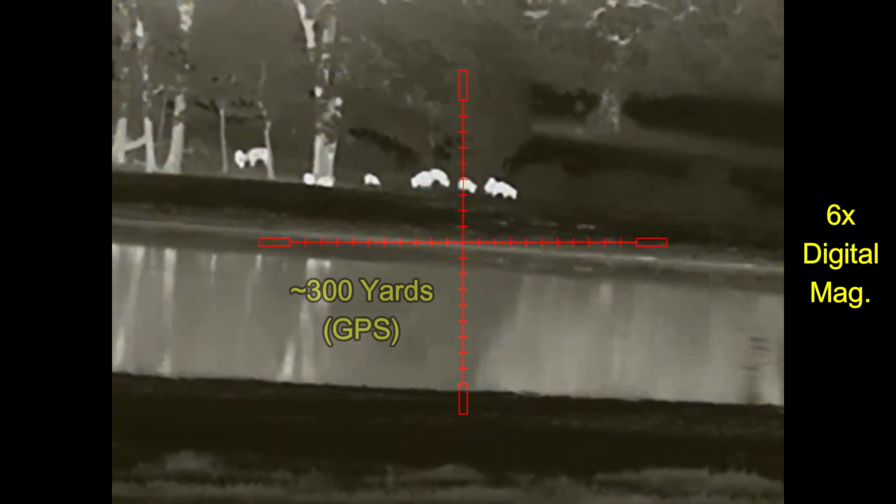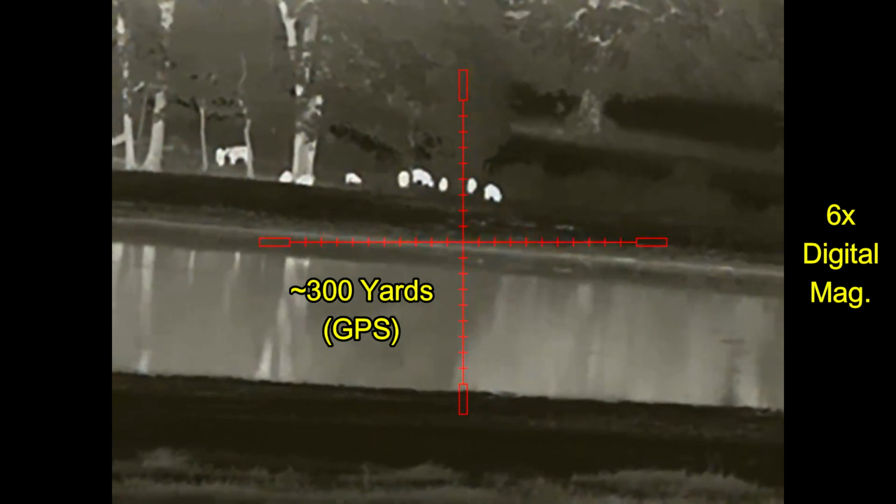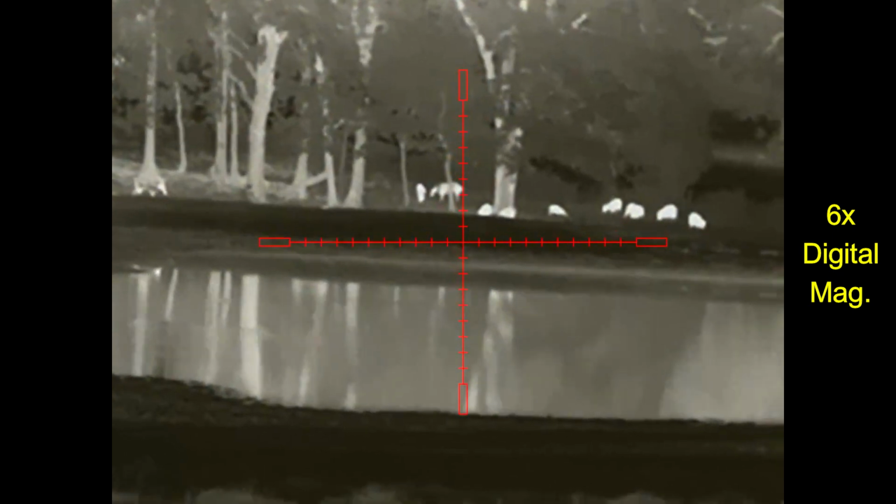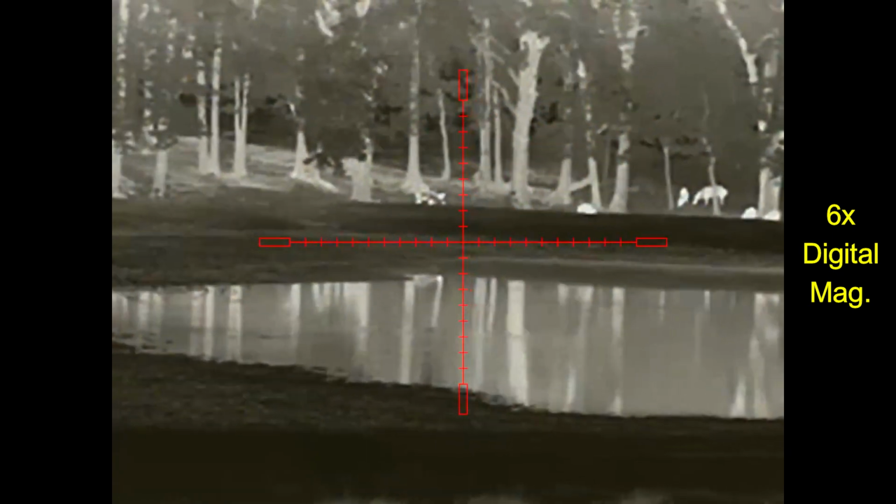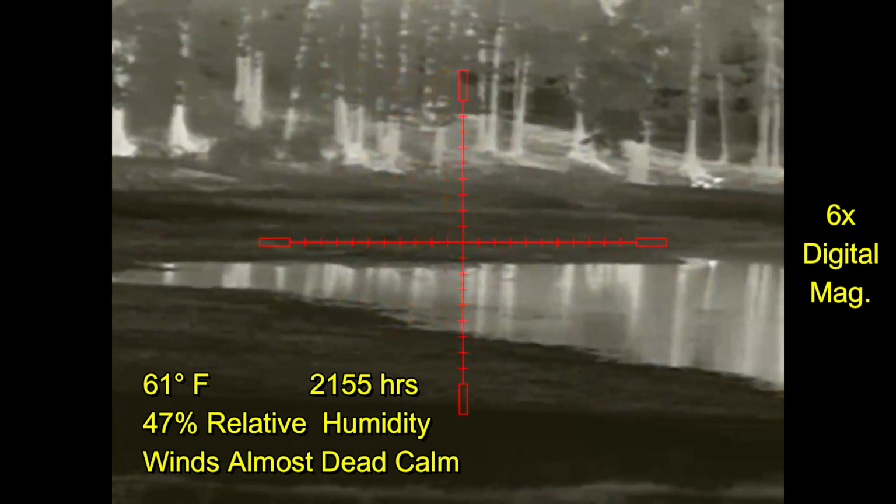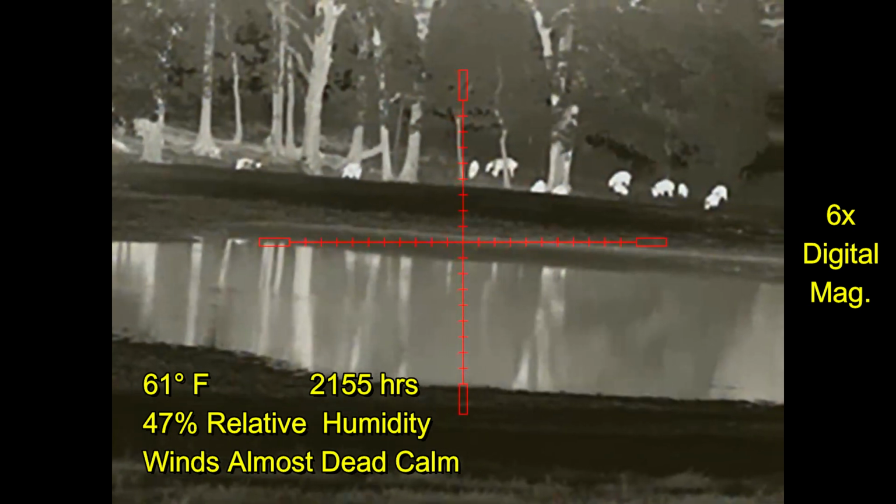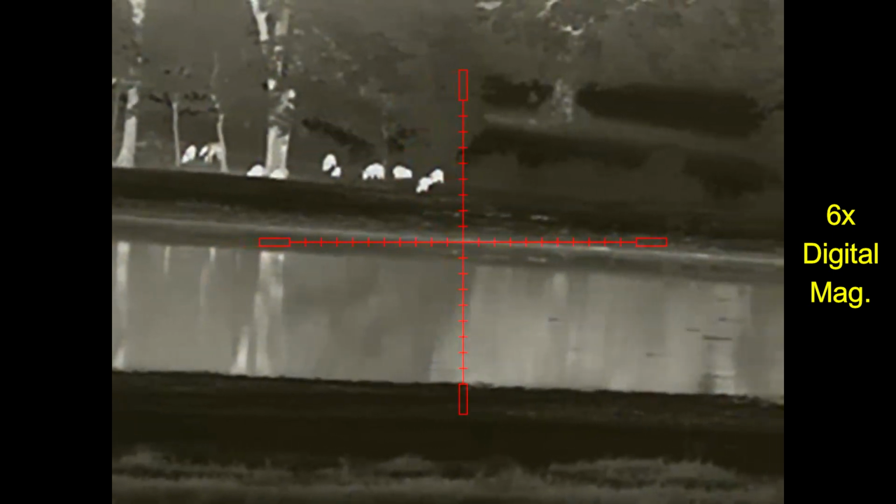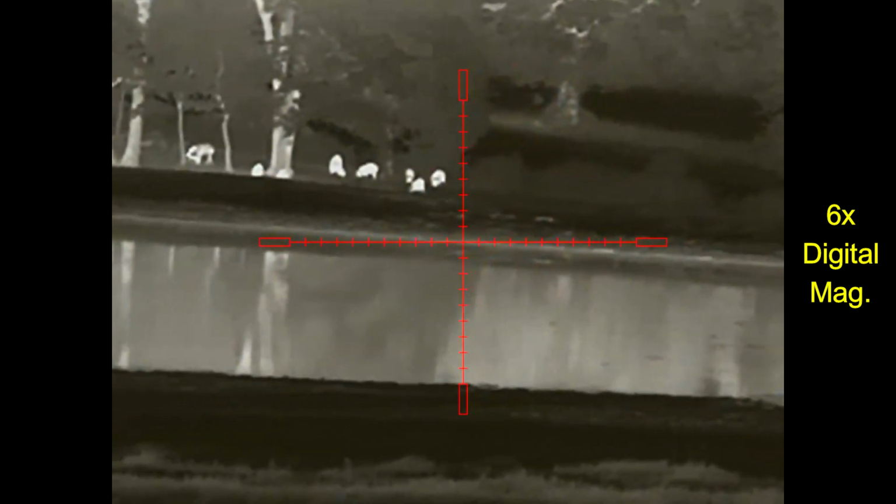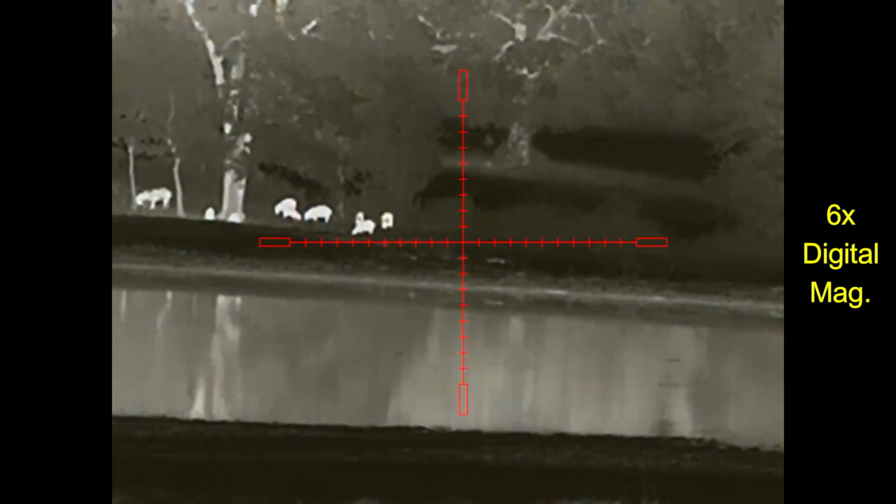Looks like a nice little sounder. Originally I'd only seen about 3 hogs out by the water, and once I walked down and got closer, I'm looking downhill at these hogs, and there's a dozen individuals or so. I have hunted hogs here previously, and I already know that I have a problem. They are in a low area behind the tank dam, and as I come down off this hill, those hogs are going to disappear from view. But I don't have many other options, so that's what I'm going to do.